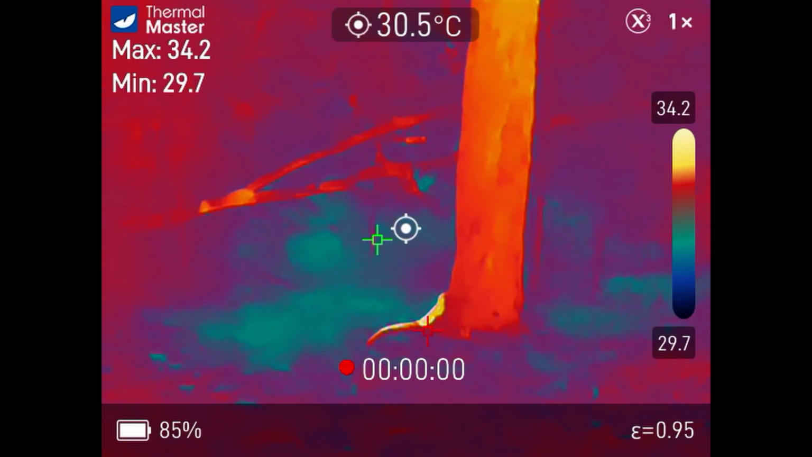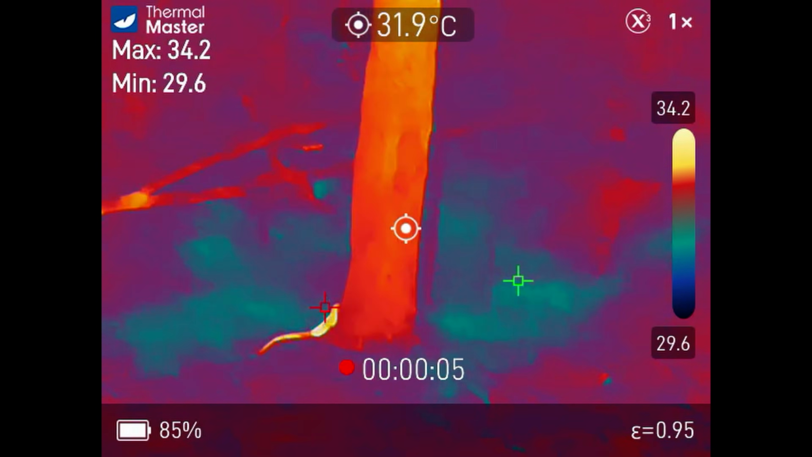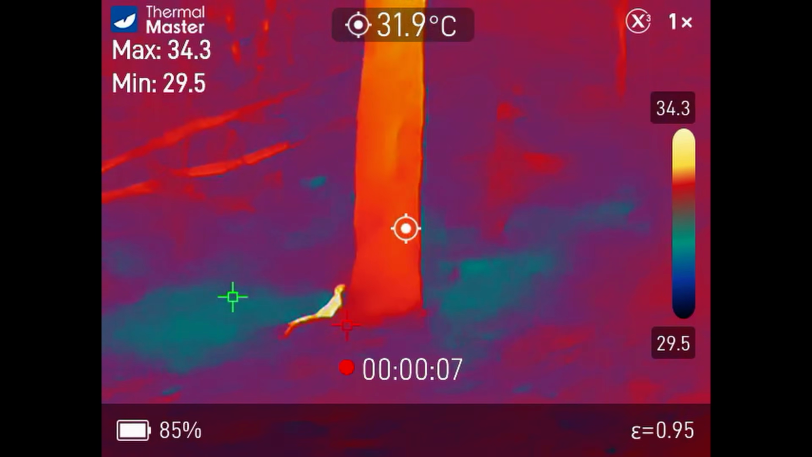When I drove into this bushy kind of area, I noticed a lizard scamper across the road in front of me, but then it was dark, so when it got to the bushes I couldn't see it, but of course under the thermal image camera you can see it there sitting at the bottom of the tree.